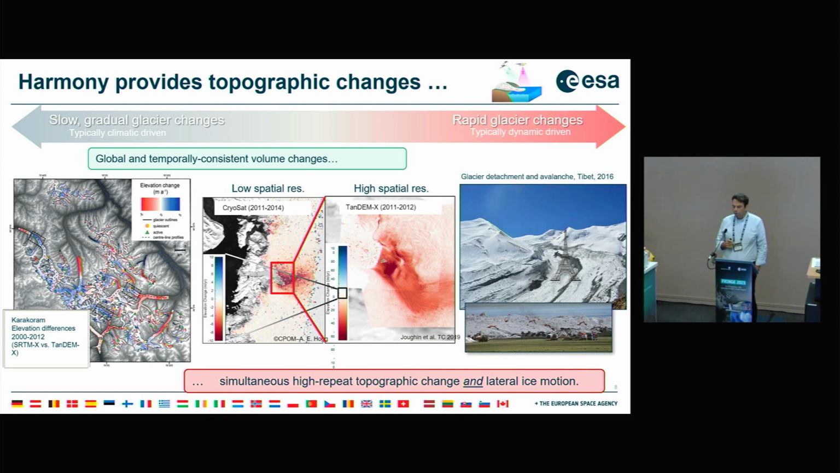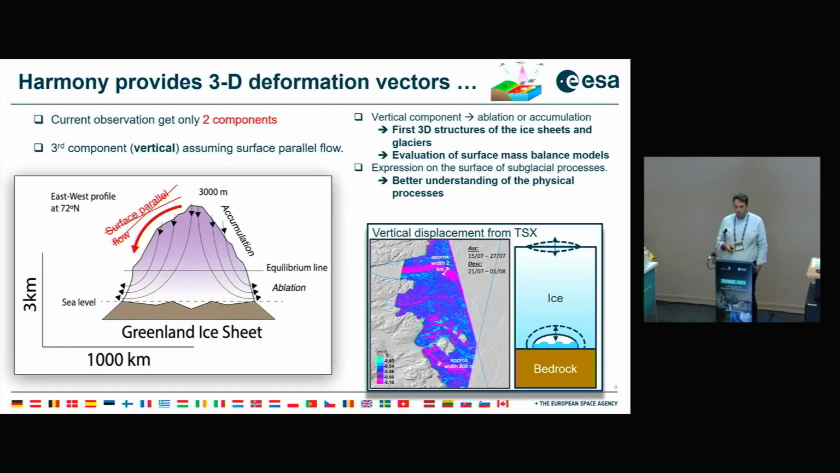And then for sudden collapses, what you see there is in the order of hundreds of meters in minutes. So what you see there is a glacier collapse in Tibet in 2016. What we need there is simultaneous high-repeat topographic and lateral ice motion. So in this other phase, when we are flying in stereo, Harmony will be able to get this 3D deformation.